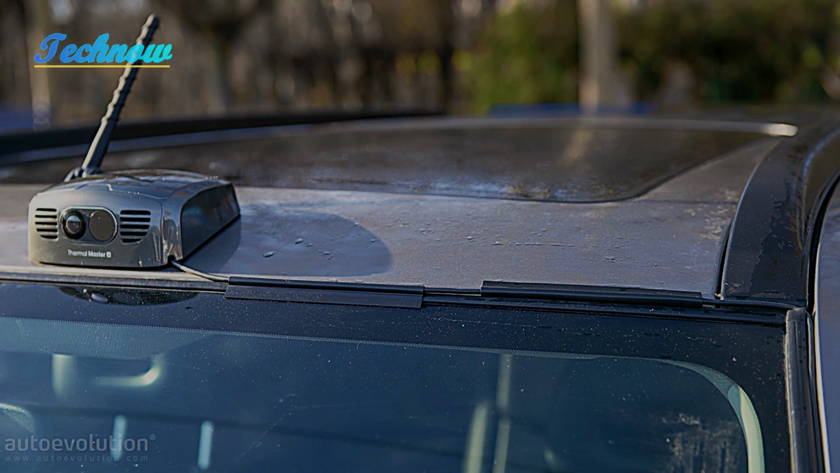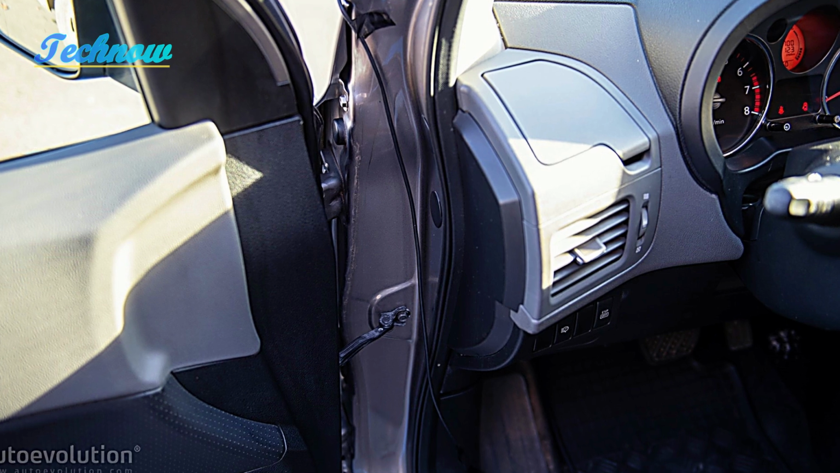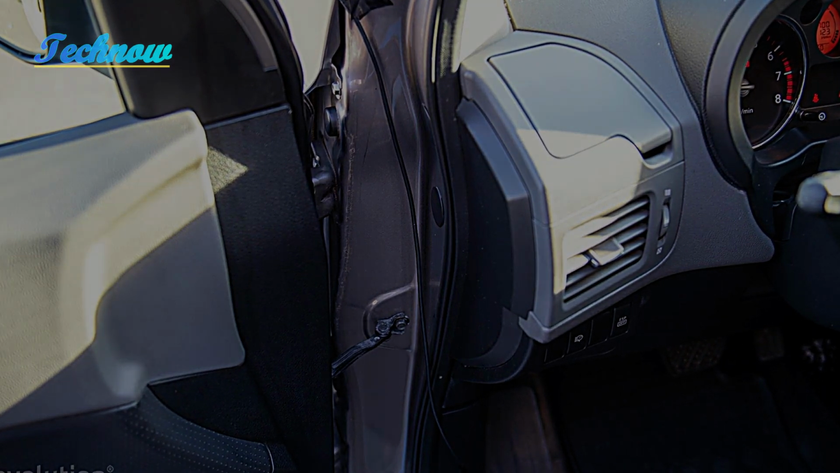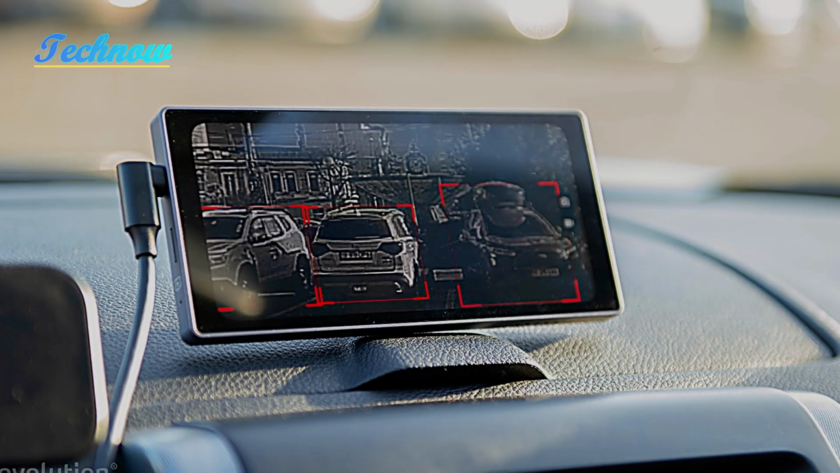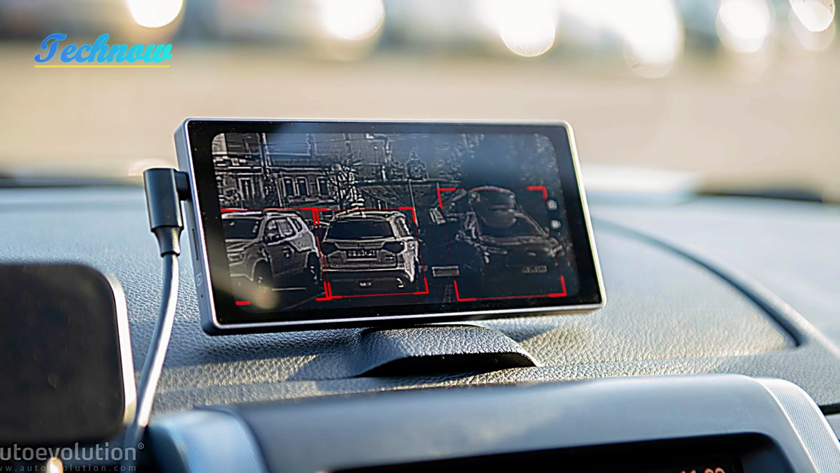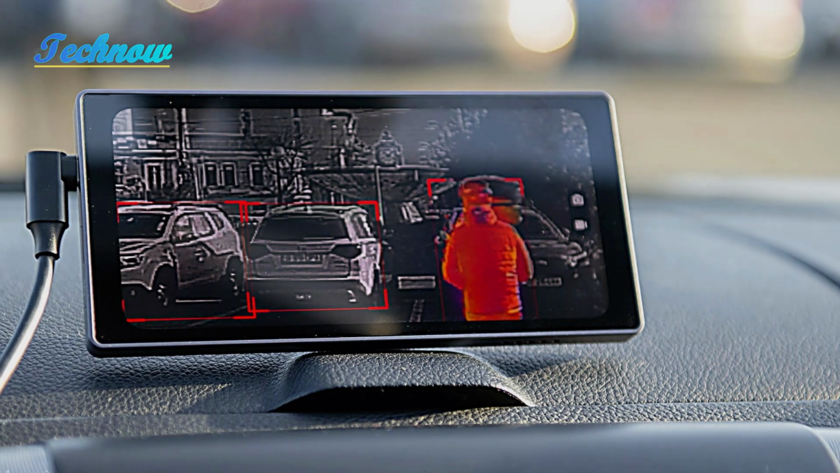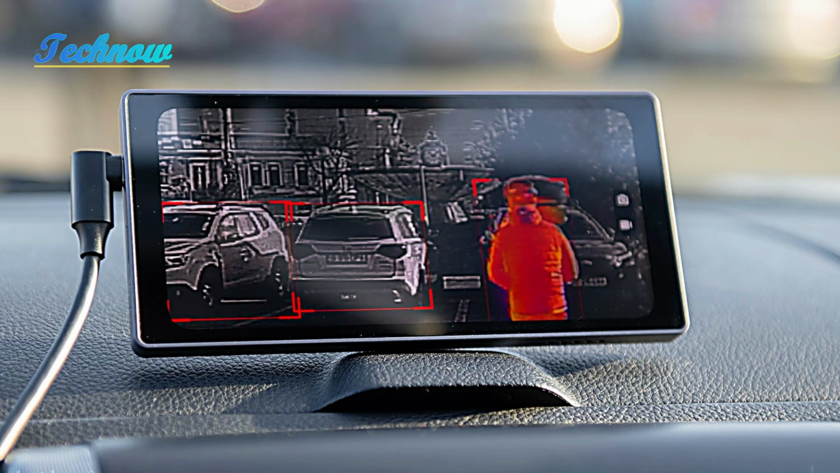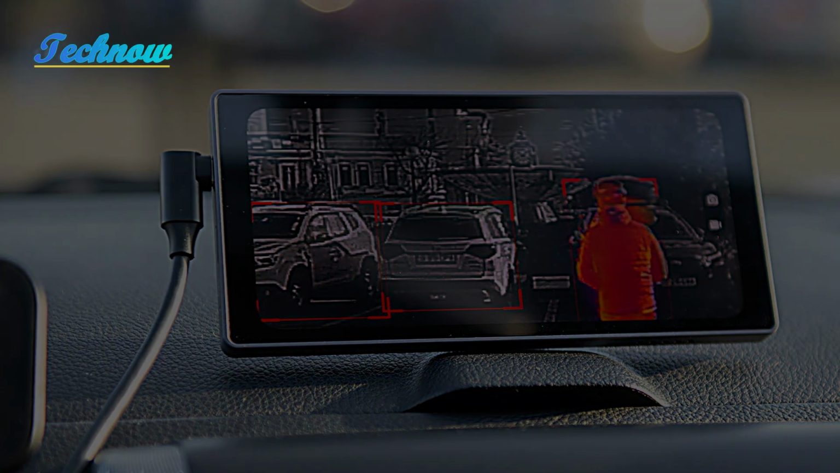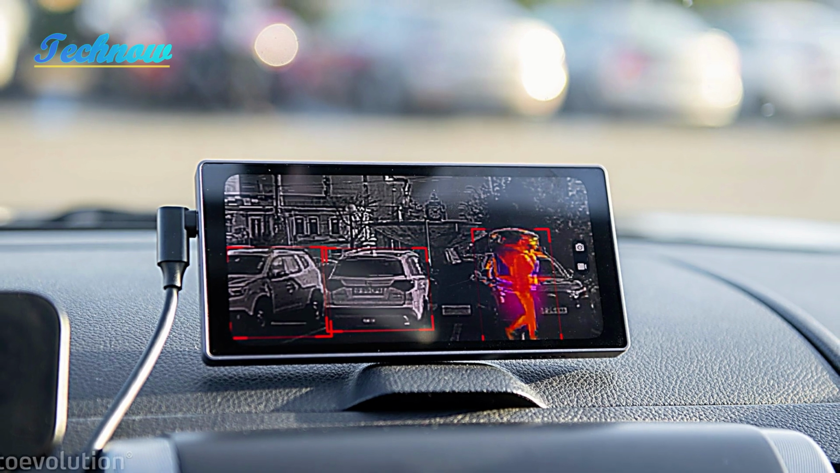First off, the setup is pretty straightforward, but not without challenges. There's a mess of wires that need to be routed from the camera to a power source, typically a car's 12V outlet. Thermal Master even includes some adhesive mounts to keep the cables secure and prevent them from flailing in the wind at high speeds. The actual camera mount features a magnet for easy installation, but we found that using the included 3M adhesive was a more reliable option, especially for faster driving.